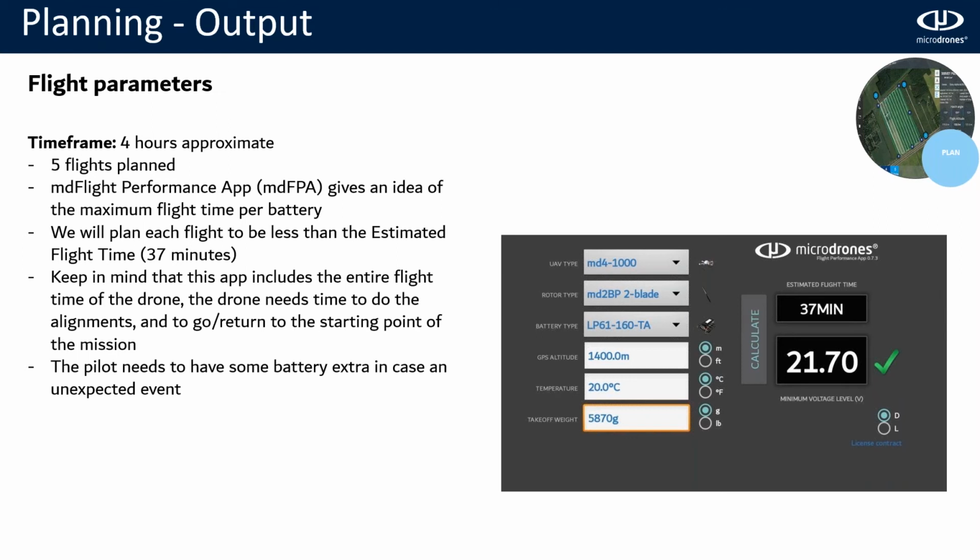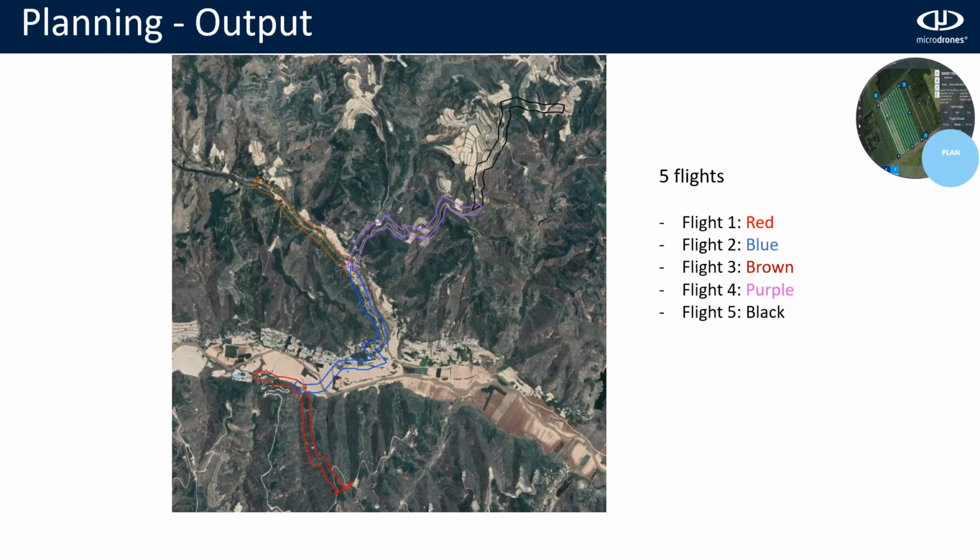That's why we will plan all our flights below 37 minutes, and we will see later what we achieve. And here are the 5 flights that we plan. As you can see in different colors, red to black, we plan 5 flights to cover all the area.